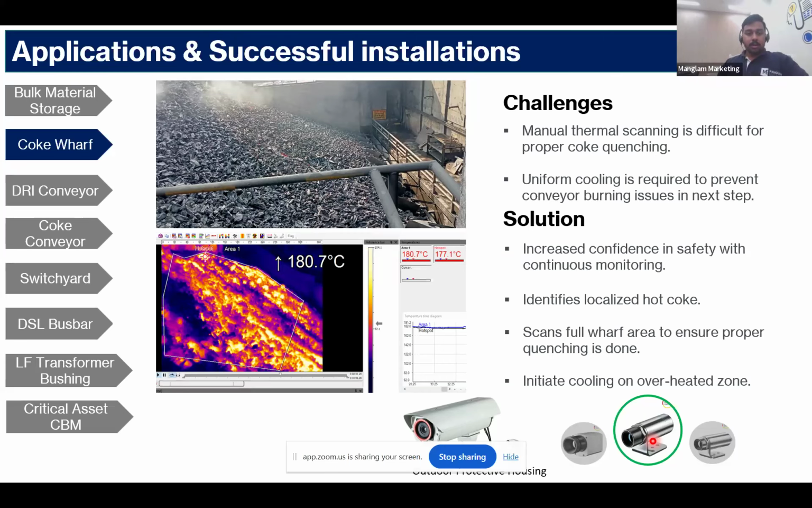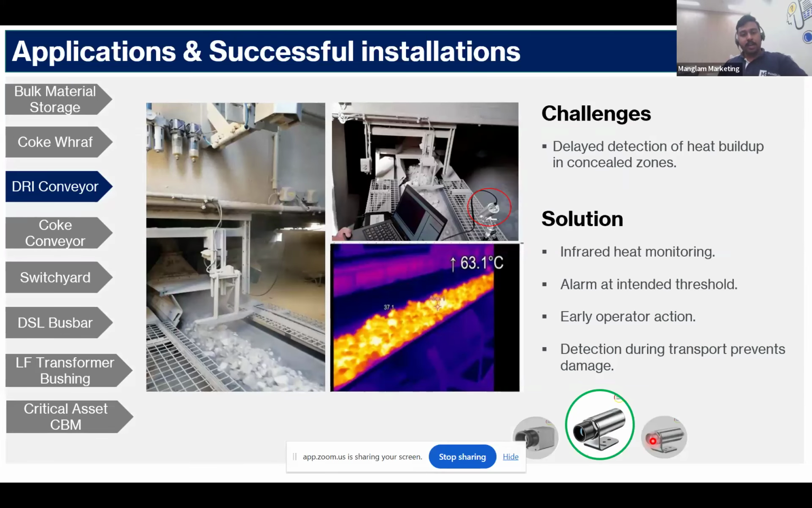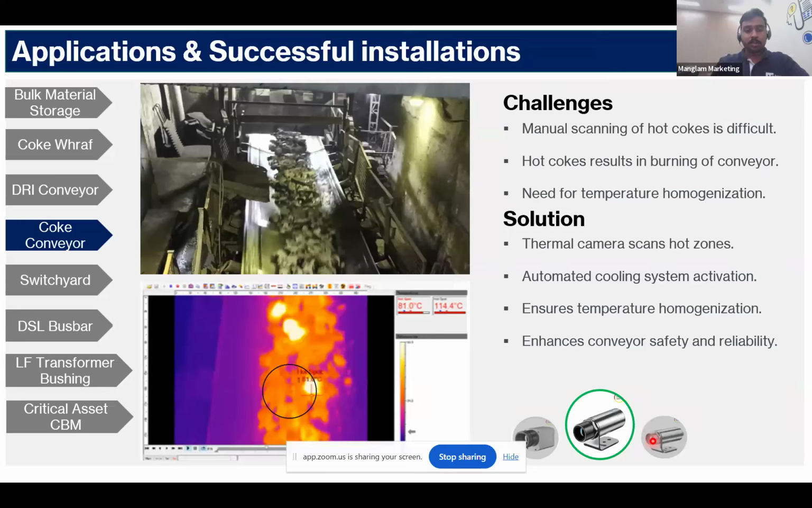Right. Coming to conveyor fire safety for DRI conveyor, there is delayed detection of heat buildup in concealed zones. Our camera detects hot DRI during the transport and signals an early alarm to take early action. Similarly, for coke conveyors, manual scanning of hot coke is difficult, resulting in the burning of the conveyor. Our thermal camera scans the conveyors and actuates the cooling system on the heated coke. It ensures homogenization of coke as well.